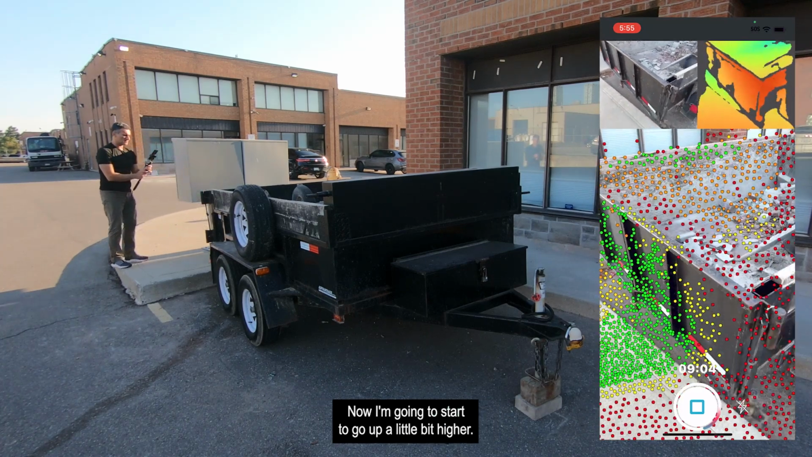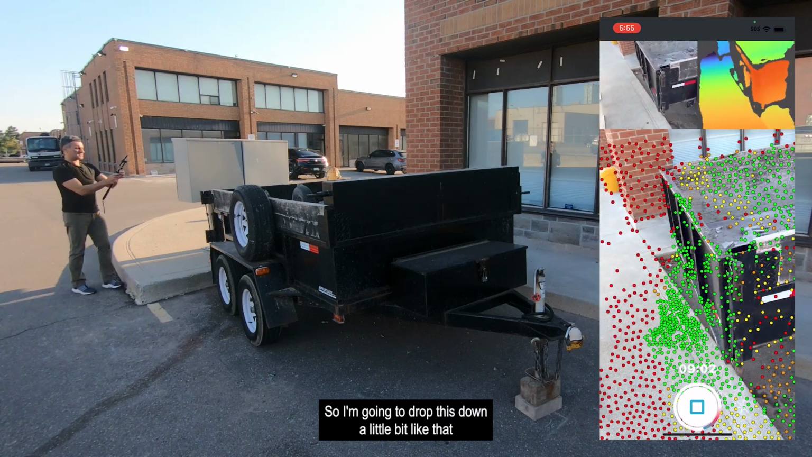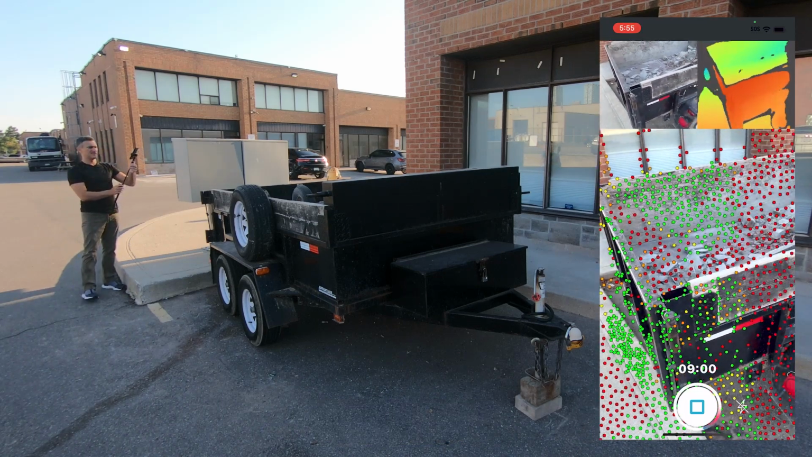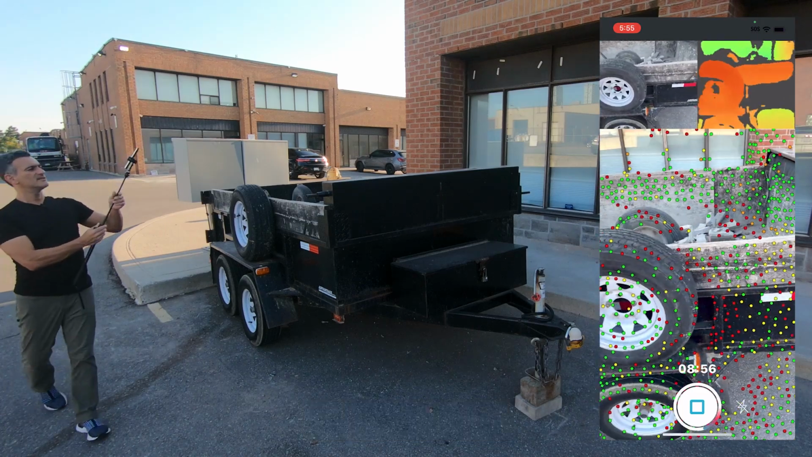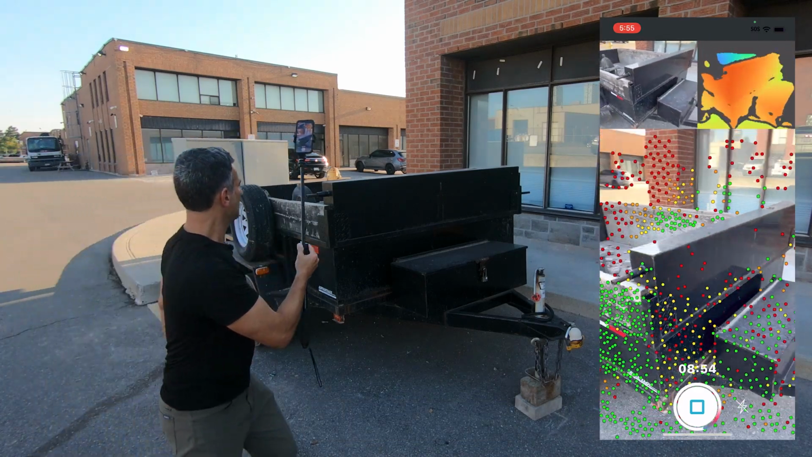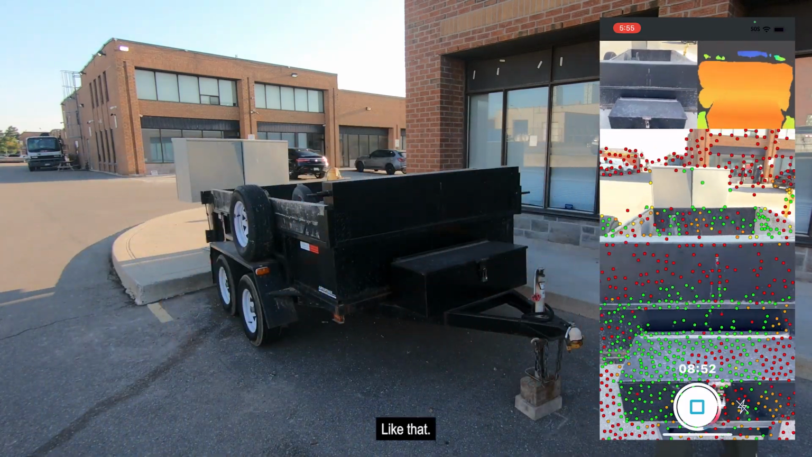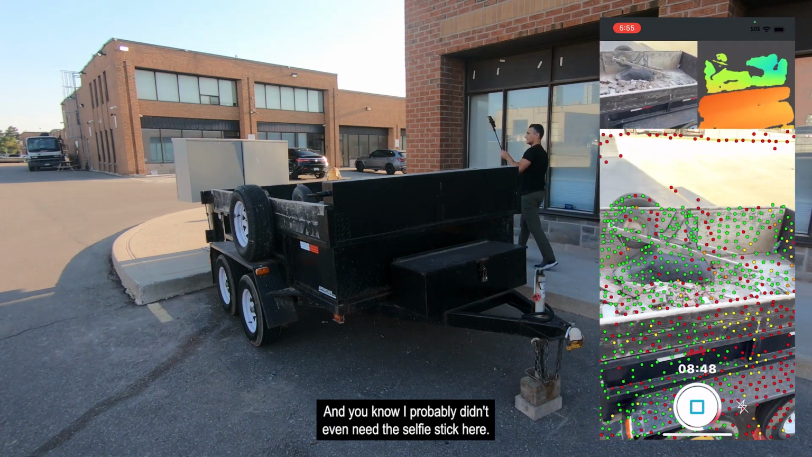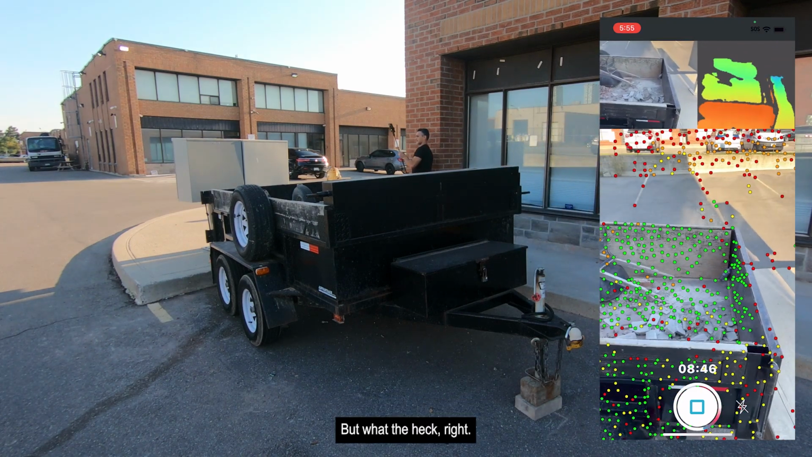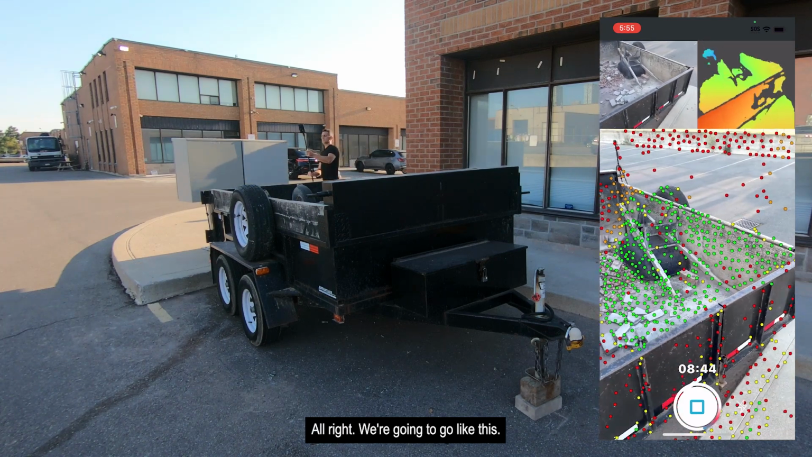Now I'm gonna start to go up a little bit higher. So I'm gonna drop this down a little bit like that. Okay, and I'm just gonna go like this. I'm gonna lock that in. Like that. And you know, I probably didn't really even need the selfie stick here, but what the heck, right?